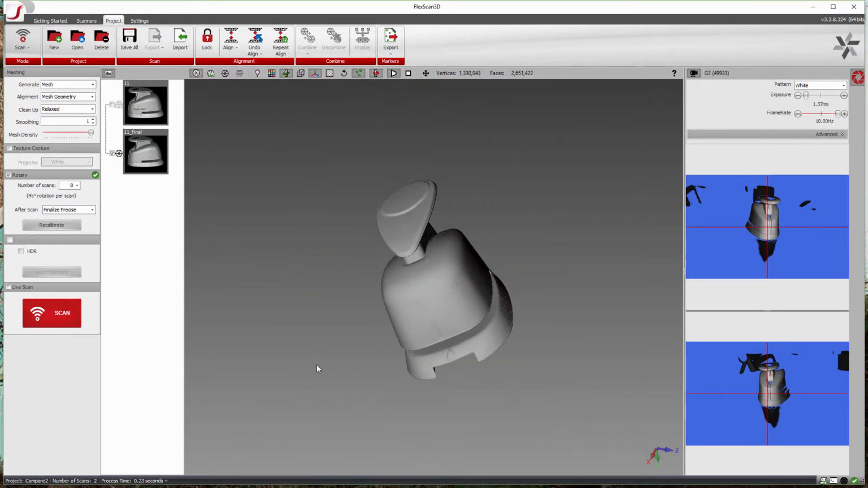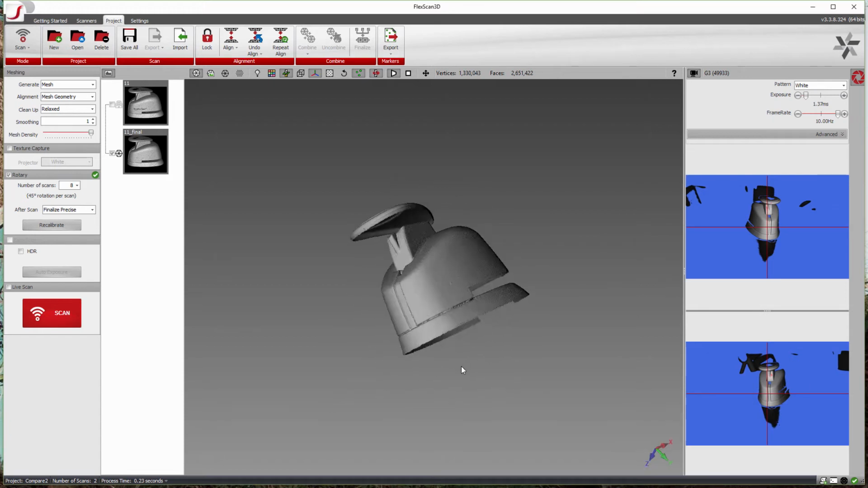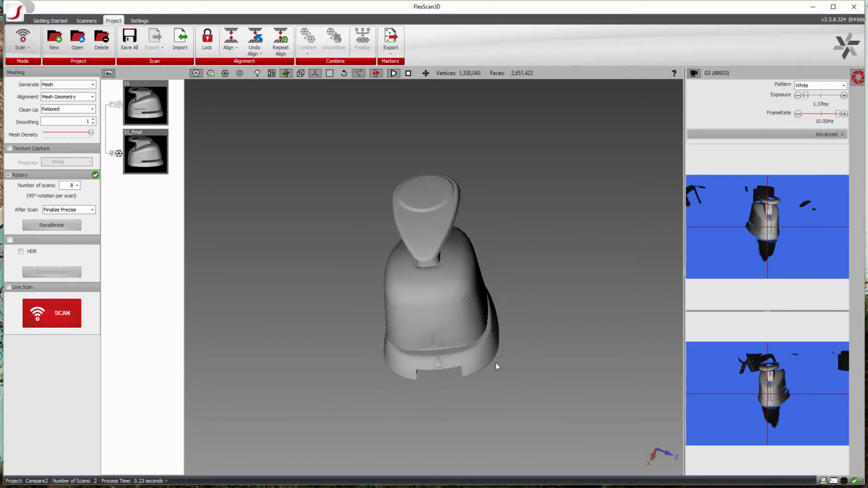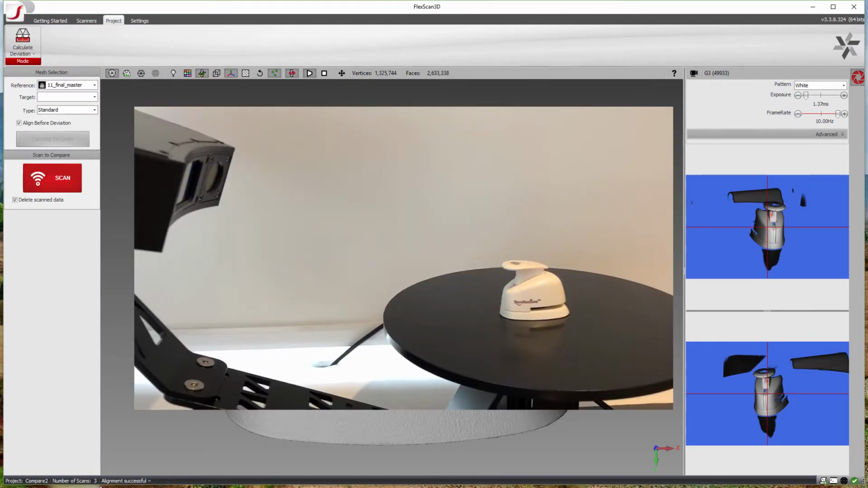And once all these scans are combined, we're going to end up with one single mesh that we can then use for analysis and inspection. So now that we've got our golden part scanned, we're going to take our golden part, and now we're going to scan the bad part.